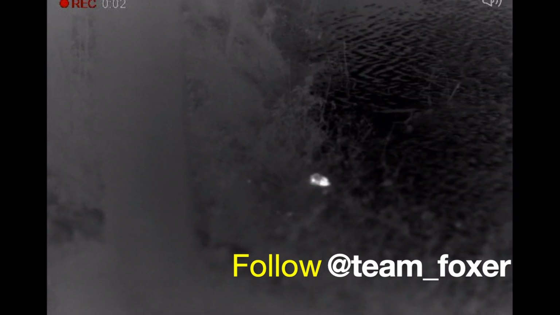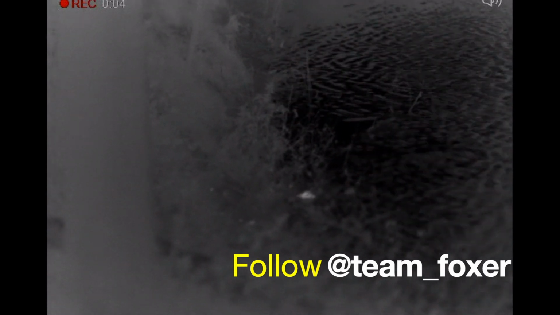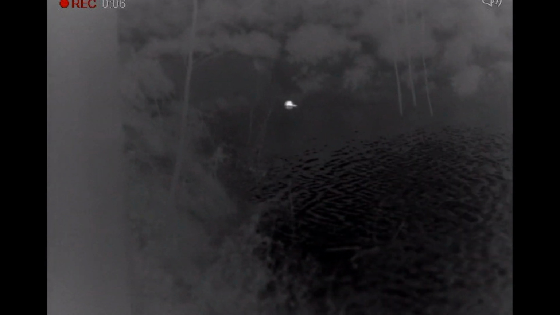Even though some of the rats had disappeared out of plain sight, you could quite easily see their thermal signatures using the Pulsar Accolade.